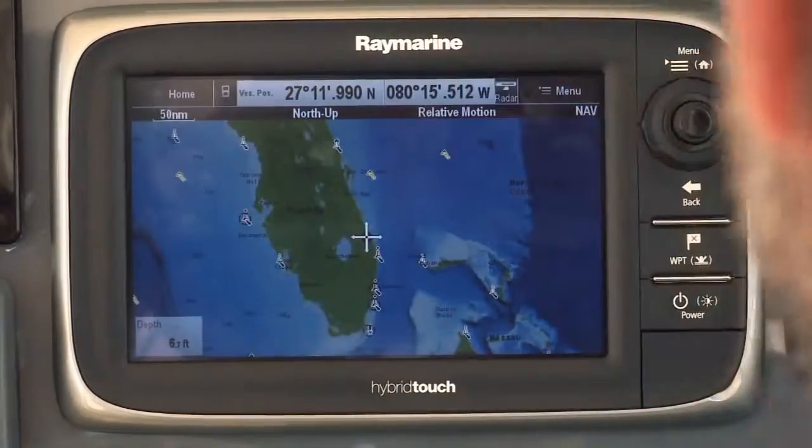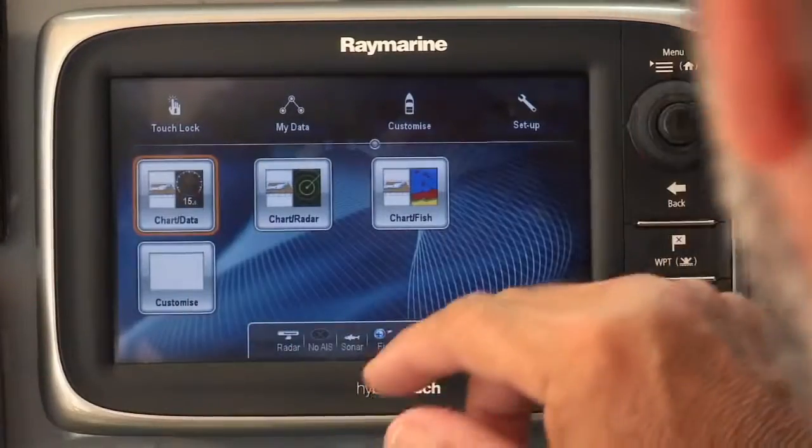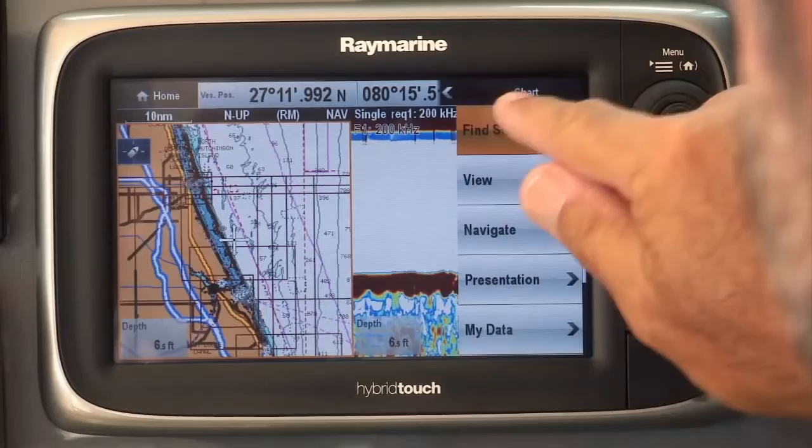Go to the home screen. You've got large, easy to read icons. If I slide over, I can hit my favorite setup, which is the chart fish. I love the easy drop-down menus, very easy to understand.